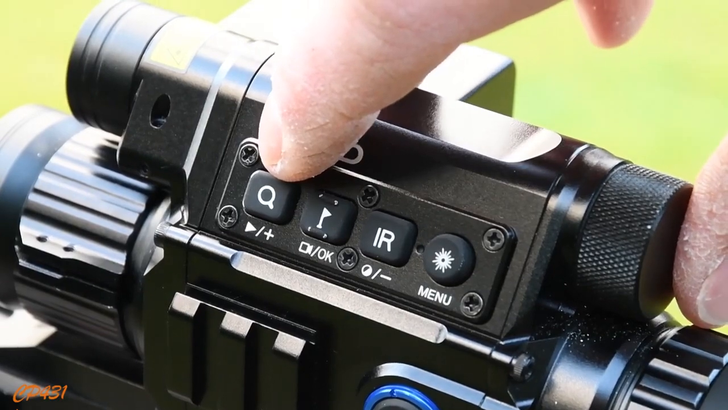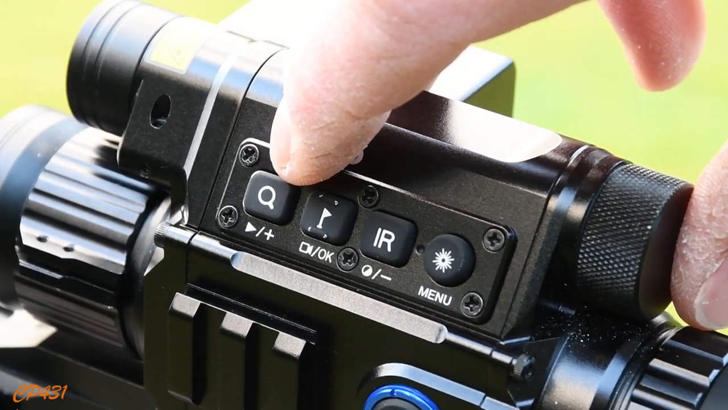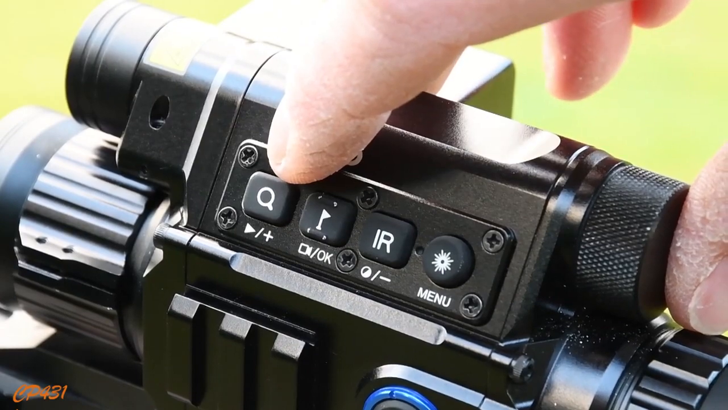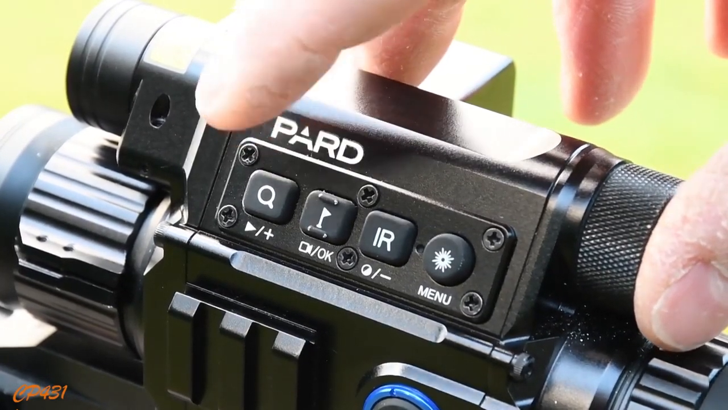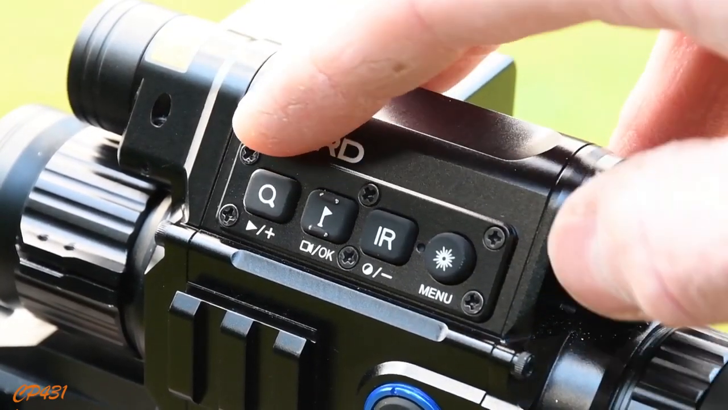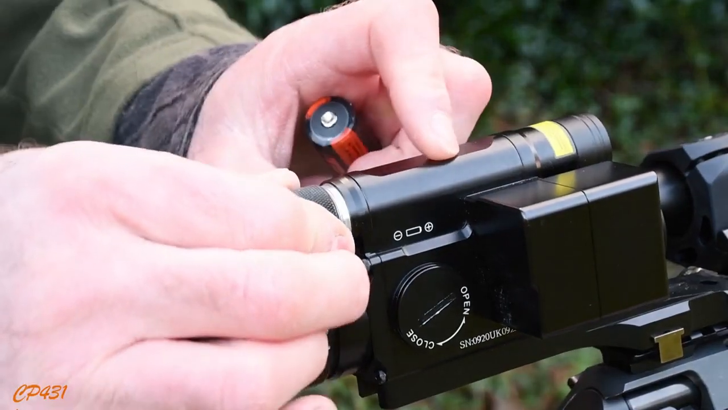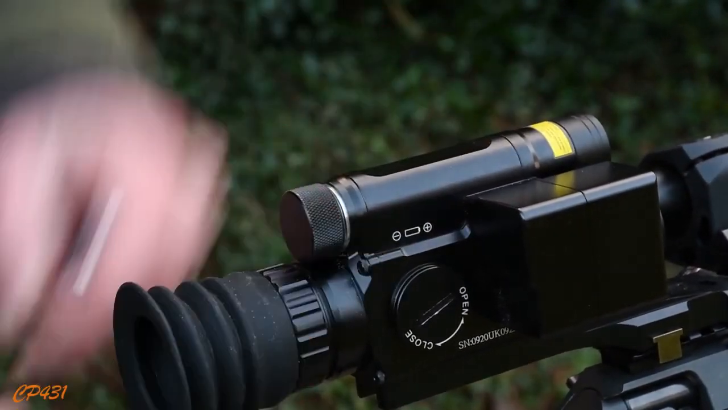The front button changes magnification, which is essentially 6.5 or 12 times. I find both work perfectly well, and it's not too pixelated at the higher magnification, but 6.5 is a great balance for general use. And again, you can set the menu up from turn on so that it comes on at which magnification you would prefer. This button also controls playback, and you can go into the detail of the menu structure, which is far too much for this video.